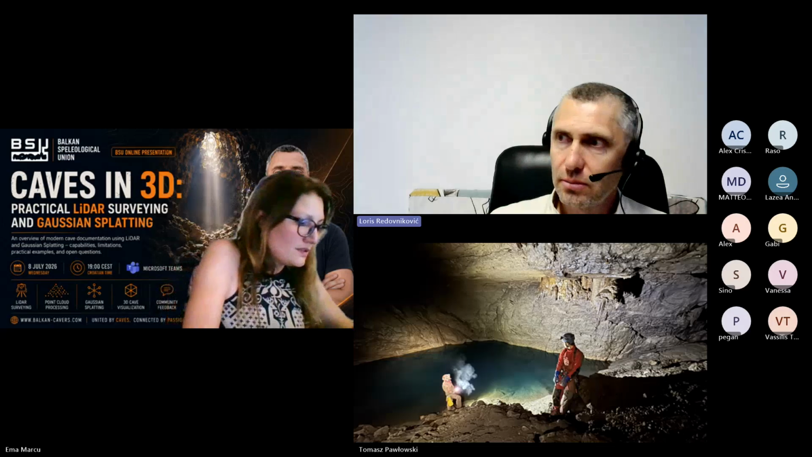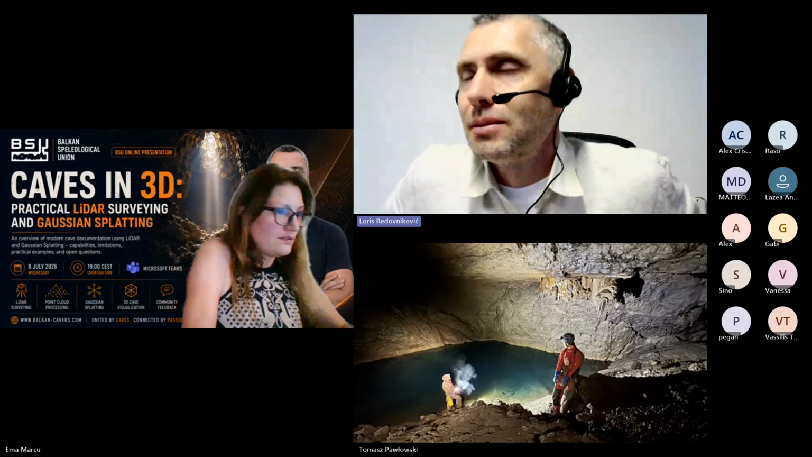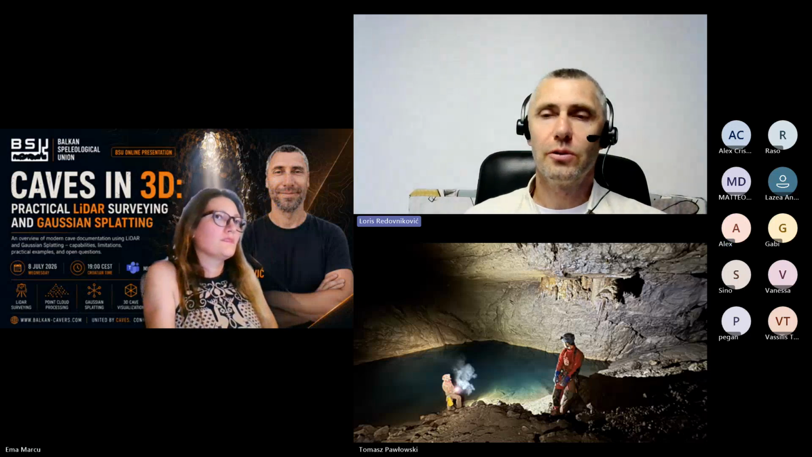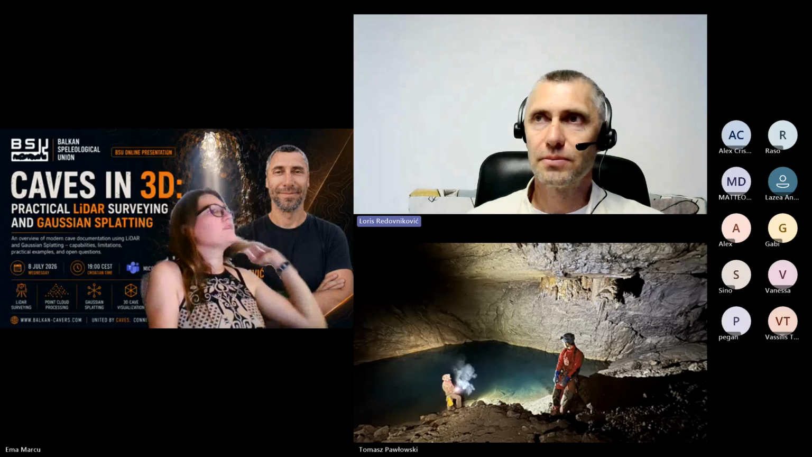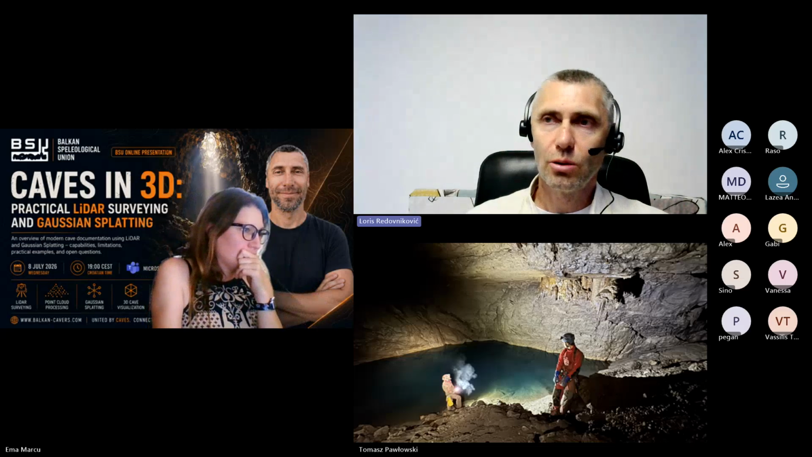Maybe it's better to manually compute the delay, but I see this color isn't important for most of the caving stuff. Color is very difficult because you need good light, a lot of light.